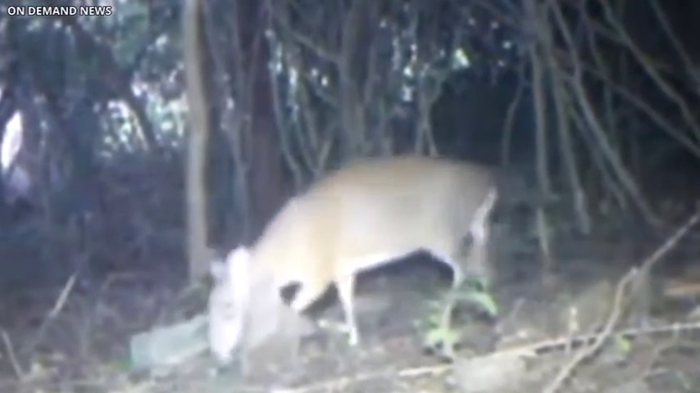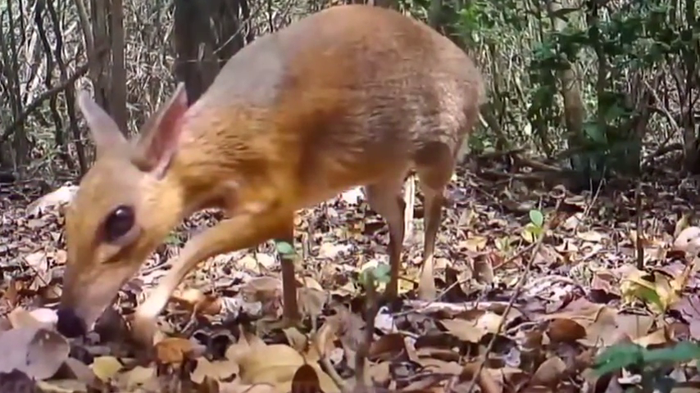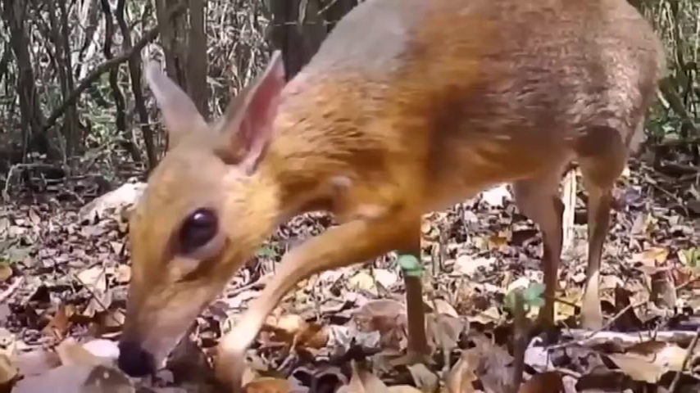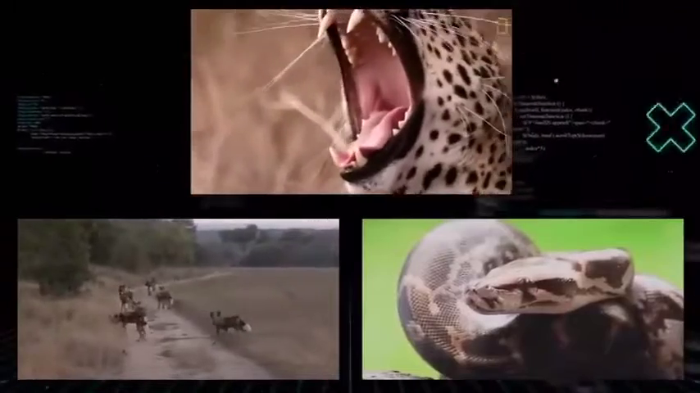This is an exciting advance, as it is the first sighting of an animal of this type, and the last confirmed sighting was almost 30 years ago. This half-painted looking animal has a head, neck, and front legs of rust color, but the rest of the body is gray. Leopards, wild dogs, and pythons are known to prey on these small creatures, but scientists believe that it was the traps placed by the hunters that led this species to the brink of extinction.